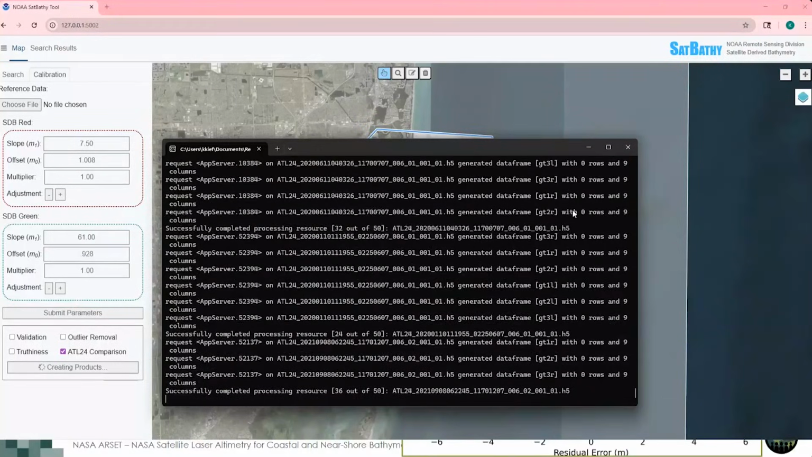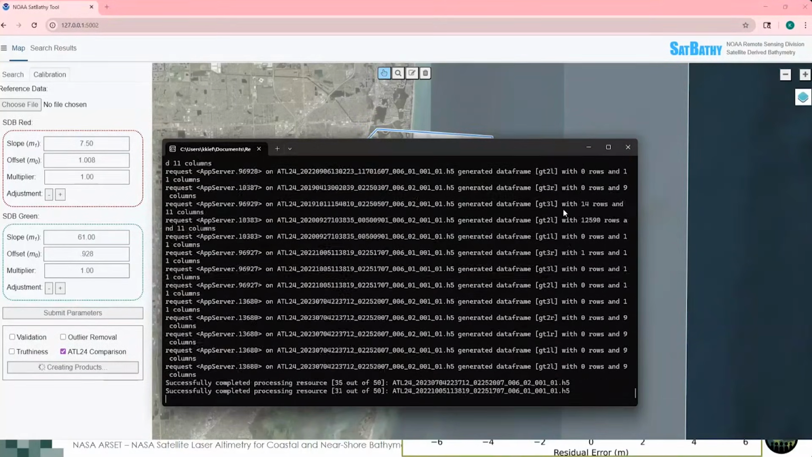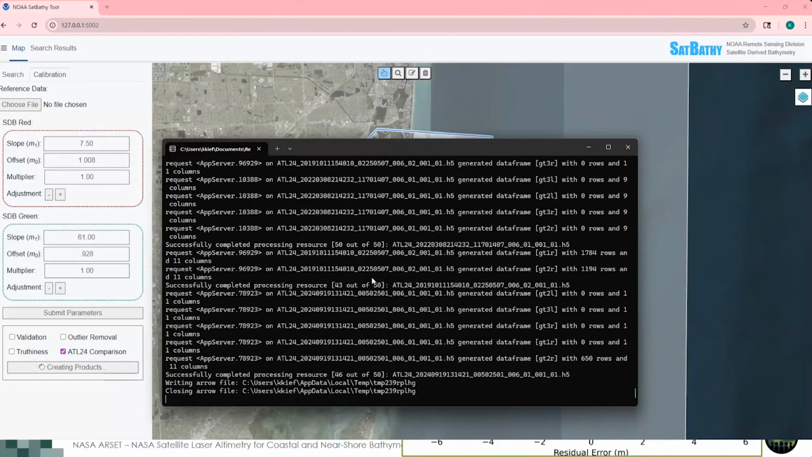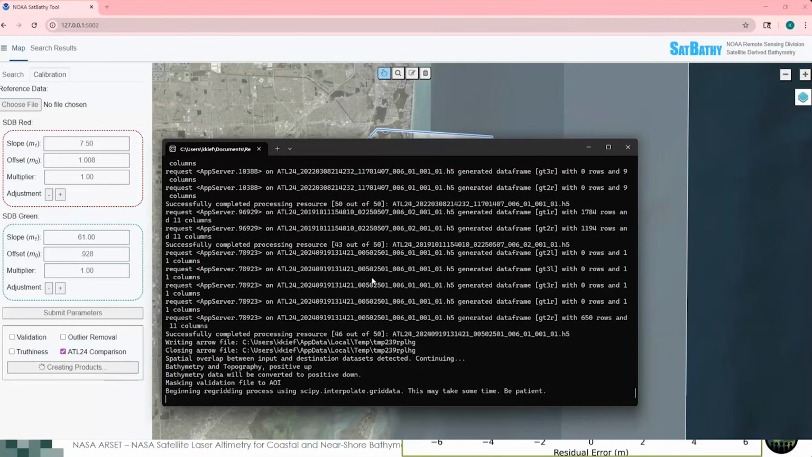If you look at the terminal while this is happening, you'll see the request to SatBathy start to generate. It's going to return photons in a random temporal order just due to the nature of how SlideRule gathers the data. And so we do a sort on that data from oldest to newest. That way, if a photon shares a pixel in the final raster, it'll use the newest photon to generate that pixel's value. This can take a moment to process, so I will just go and take us to an already completed folder.